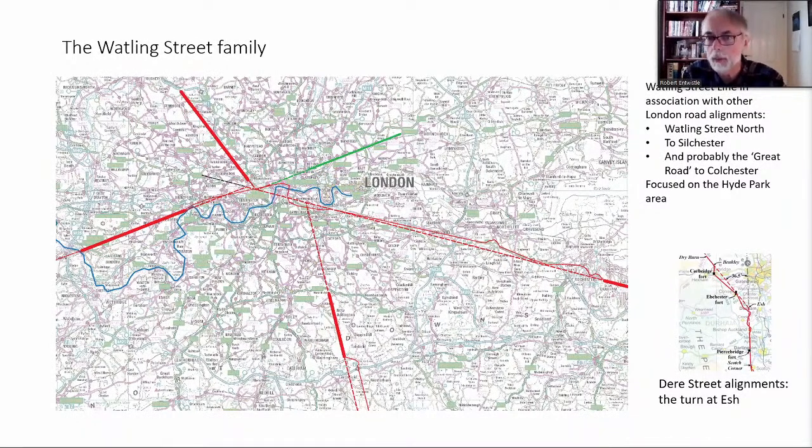But I have done that one in green, because there is still work to be done on clarifying the alignment of this road west of Stratford. All of these roads have identifiable alignments between 7 and 10 miles long as they are running out of London.